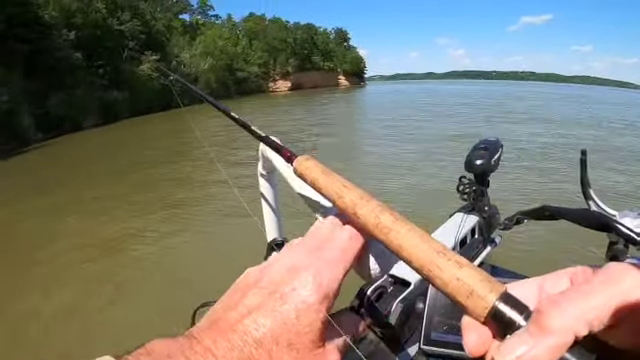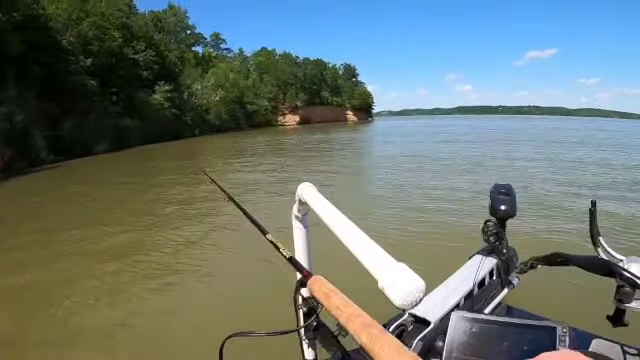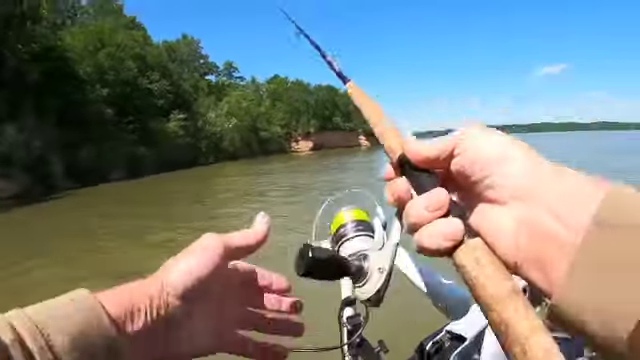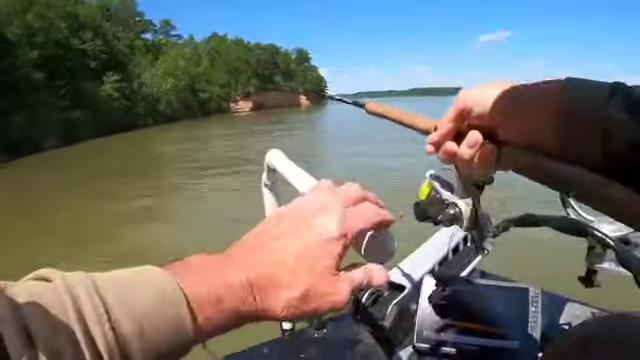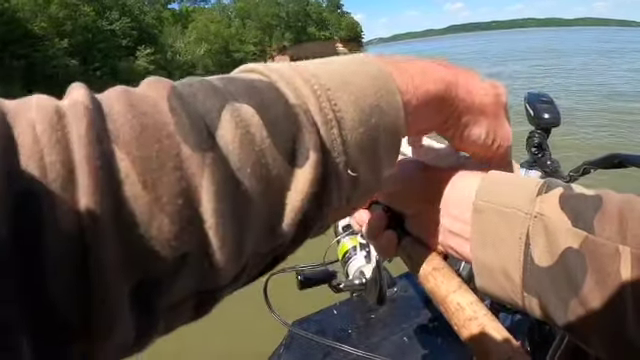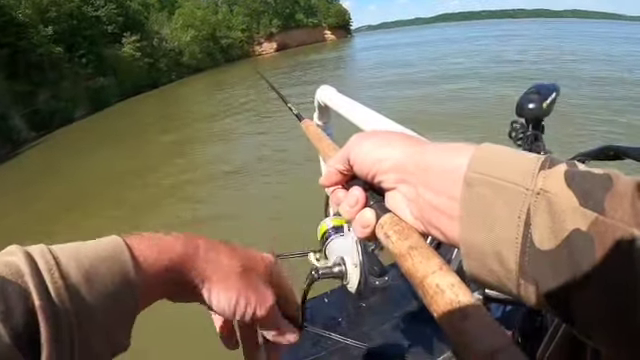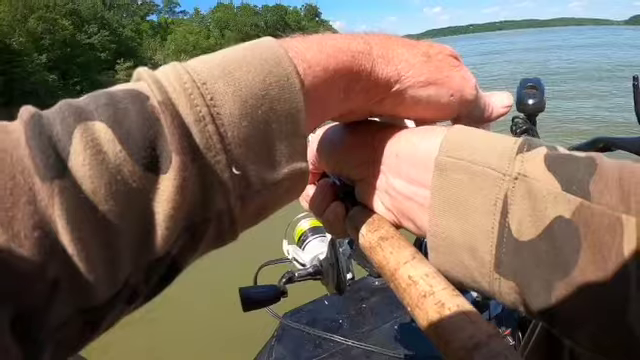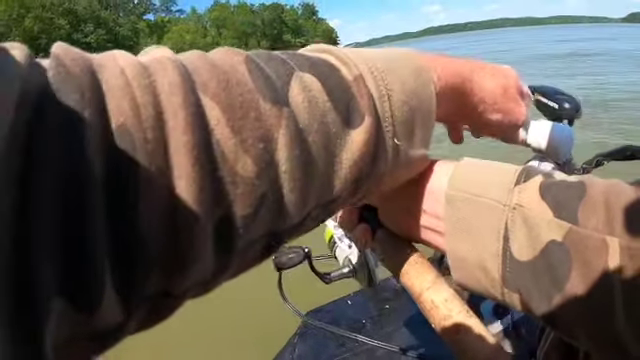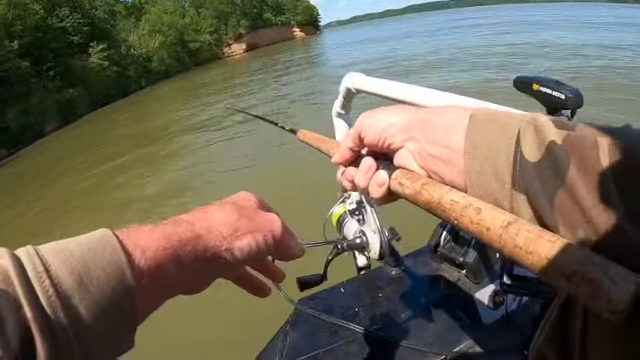I like the ones with a little bit bigger hook on them, but you have to get what you have to get. And as far as jig head color, I've always been partial to the pink color, and I guess there's a lot of people that are partial to that color too, because you just about can't find one right now in any store, on any online ordering website or anything.